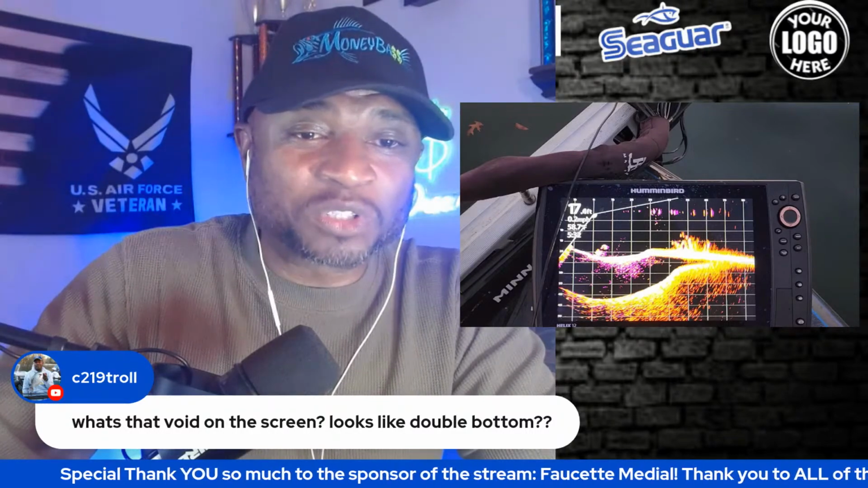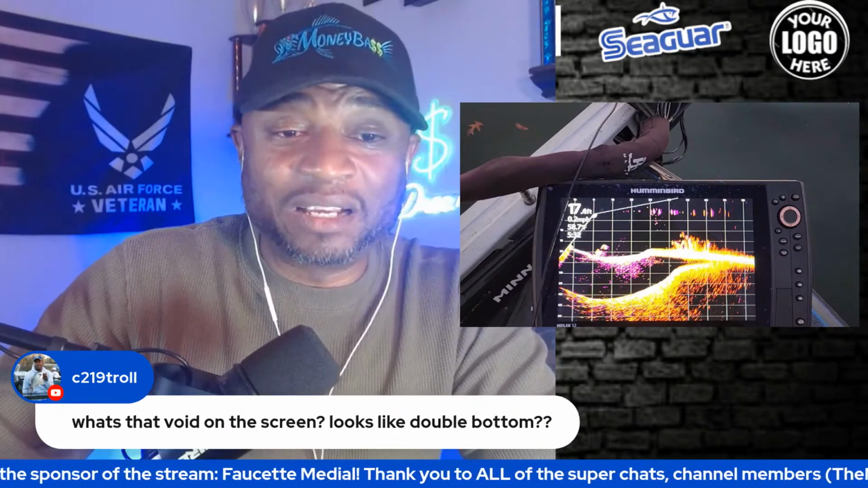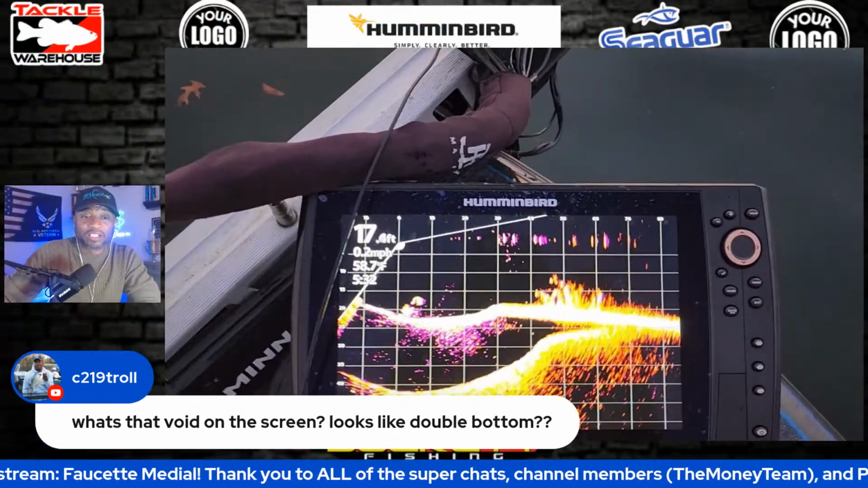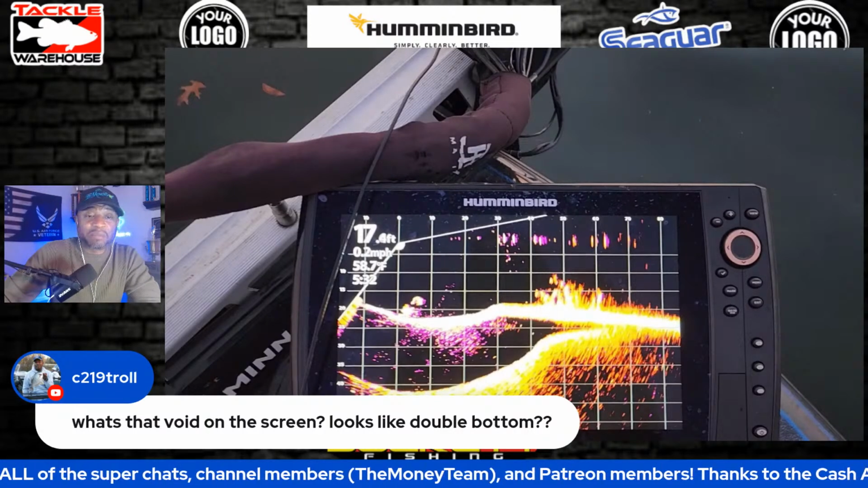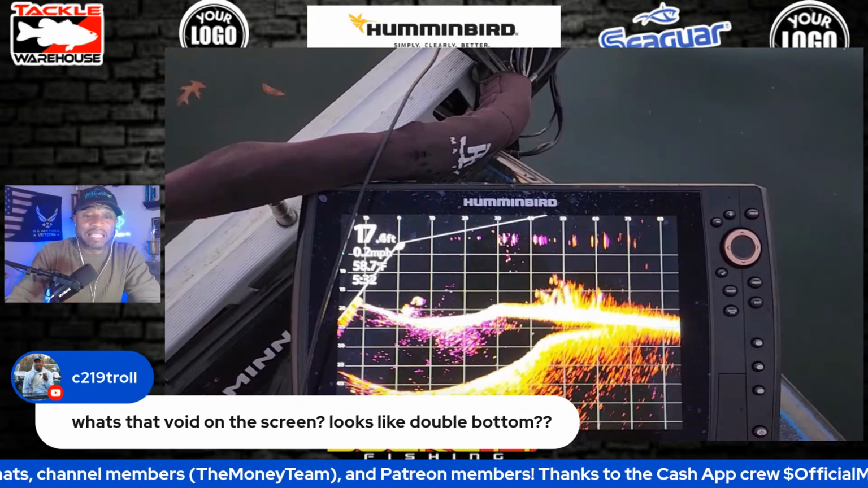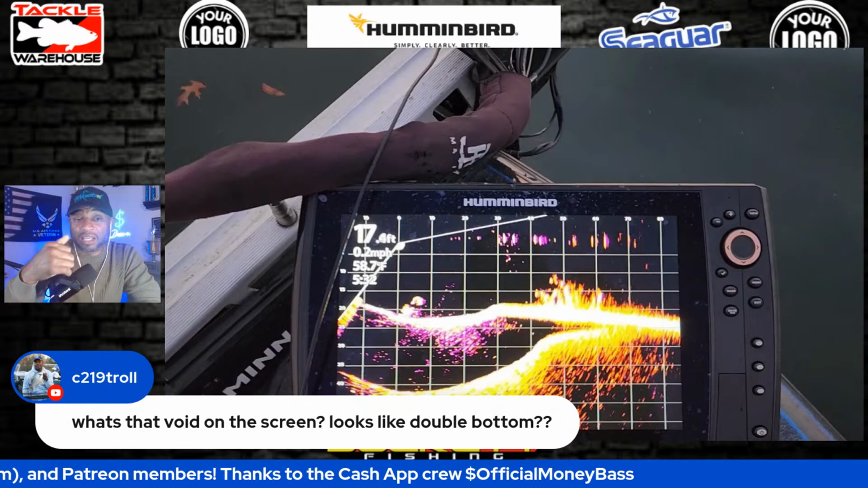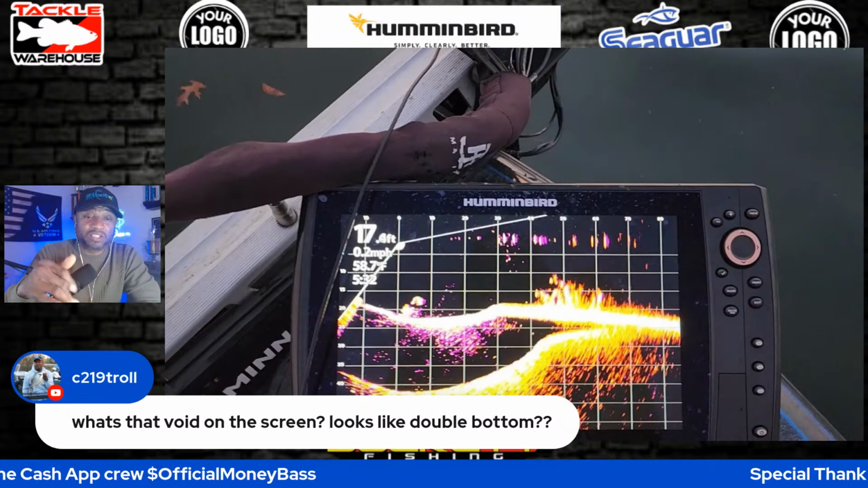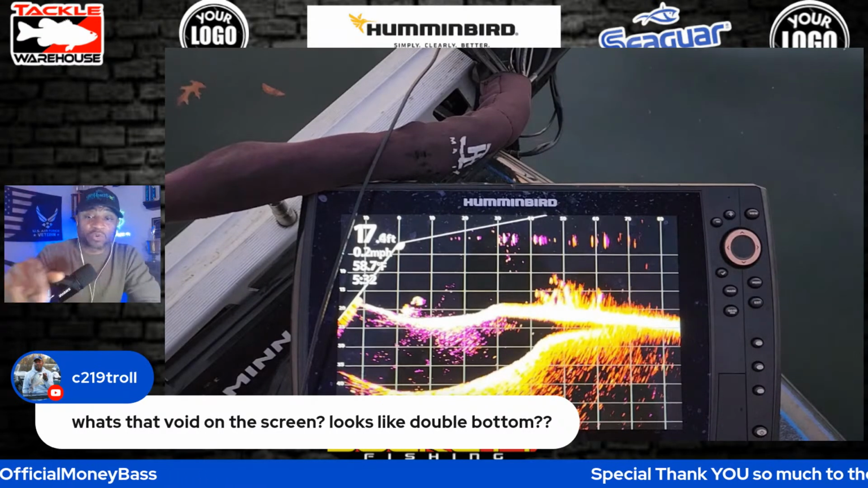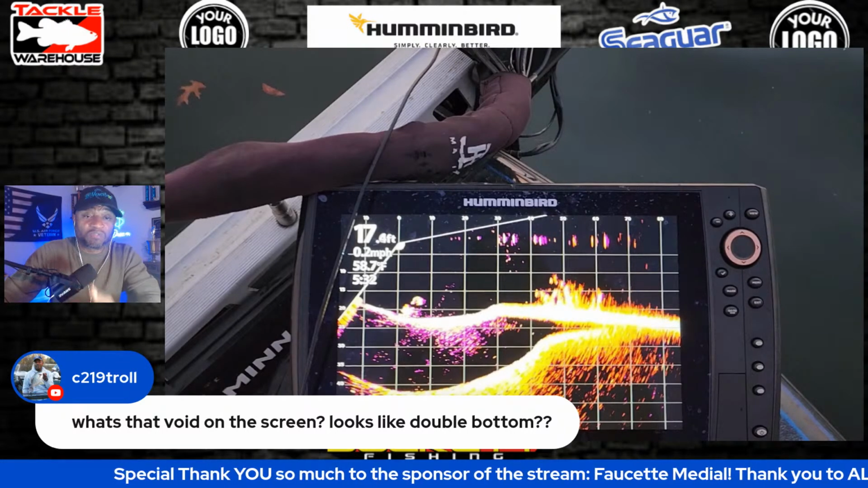What's that void on the screen? Looks like double bottom. So I am actually sitting, and let me just pull that back up real quick. I'm actually sitting in a ditch. And you can't see my mouse on the screen, but I think that has something to do with the type of bottom that I'm sitting in. As I move around and pan from left to right, it does change. But the boat right now on that screen is sitting right above a ditch, and if I was to pan it, you would actually see a well-defined ditch.